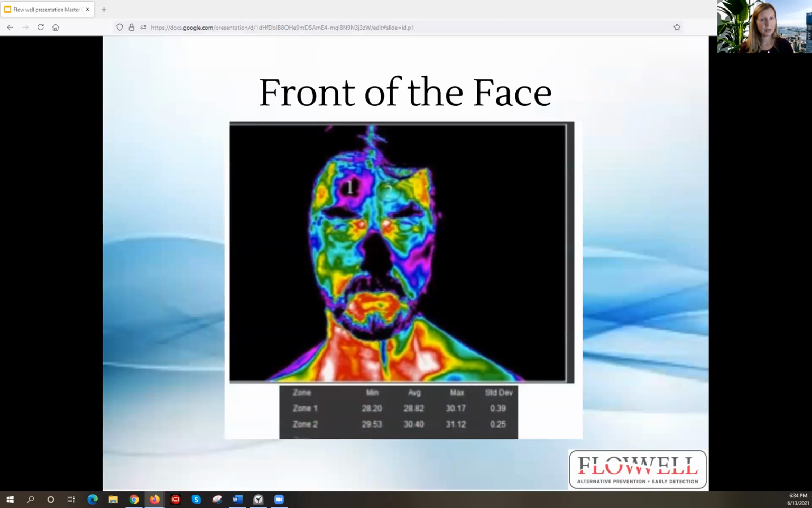Here's another extreme case. This gentleman, he actually had a tumor on his neck. He had a squamous cell carcinoma, and he found a remedy that was eating away at the tumor. But unfortunately, it also started eating away at his carotid artery. This wasn't my patient, but I've never seen a patient who has a black forehead.